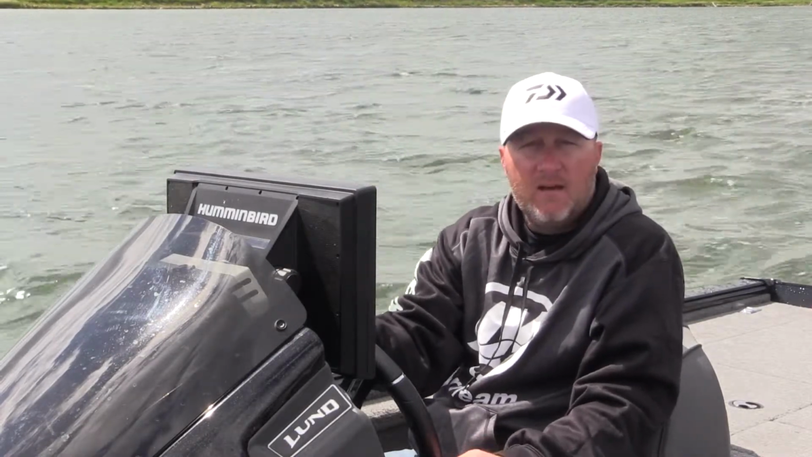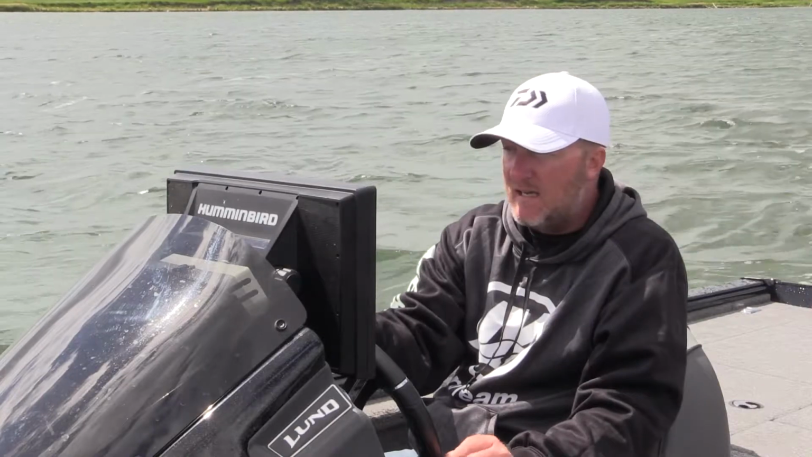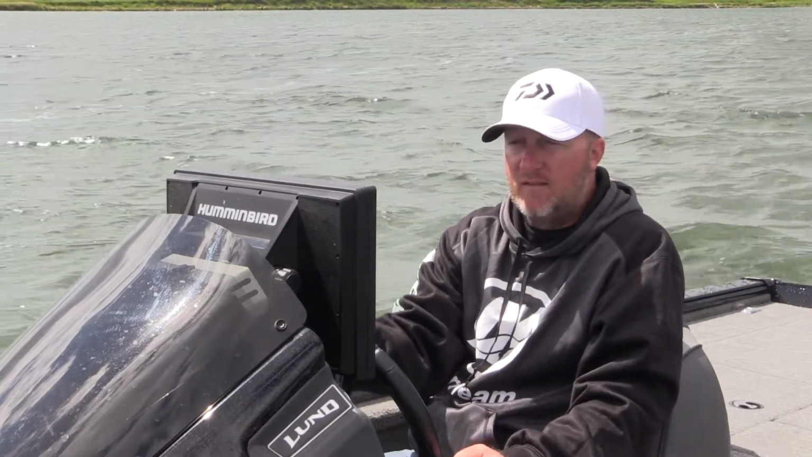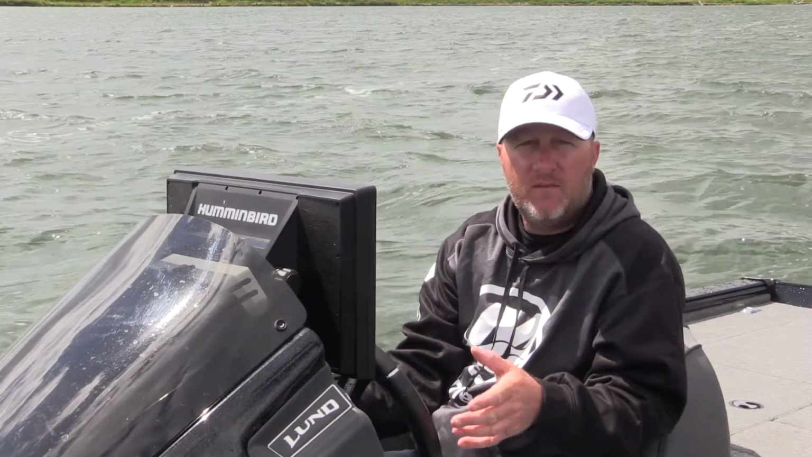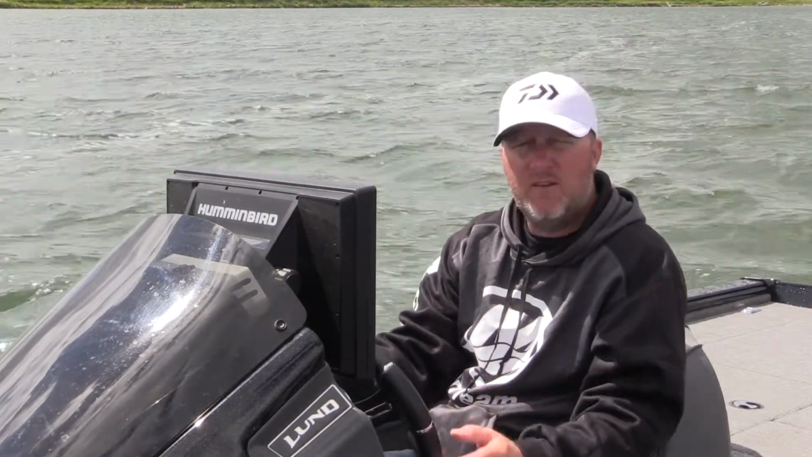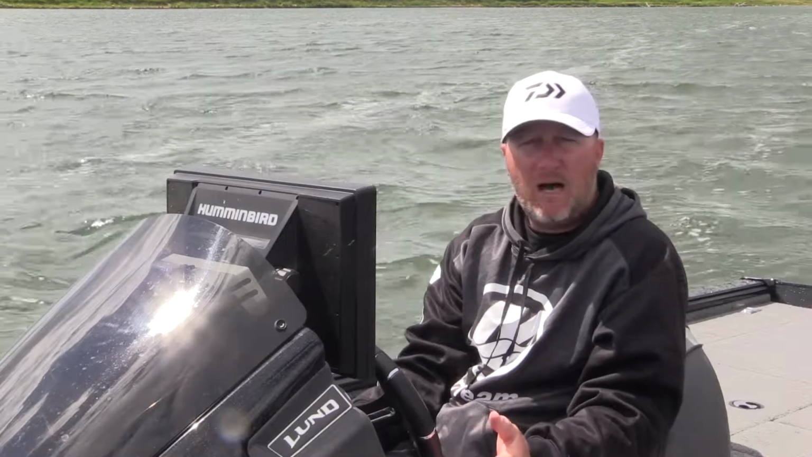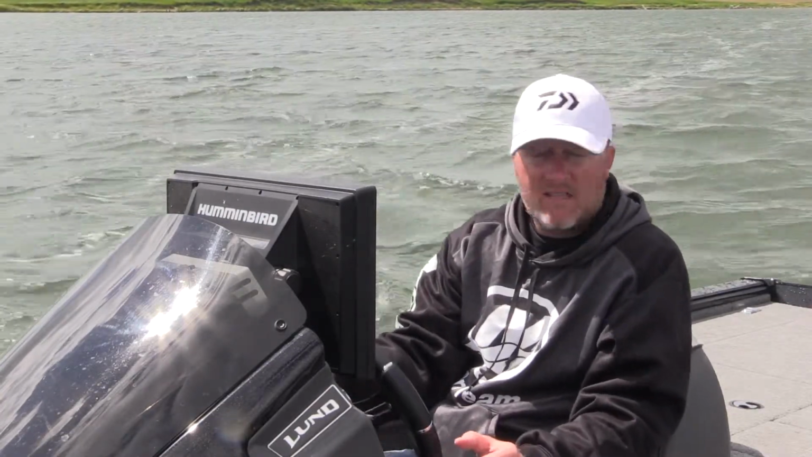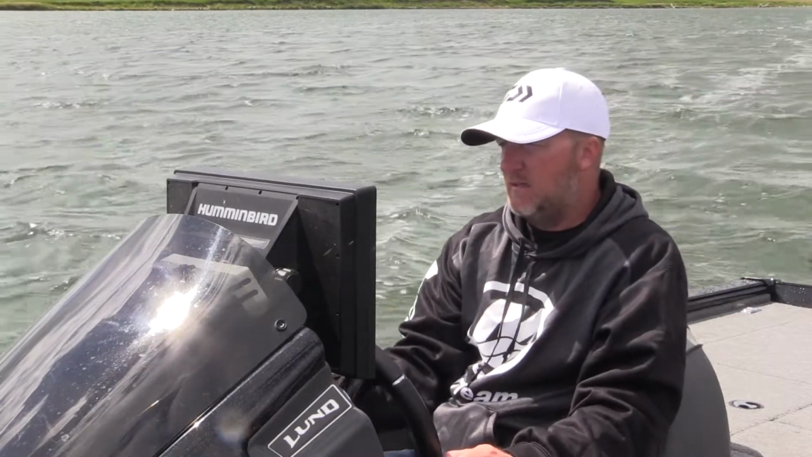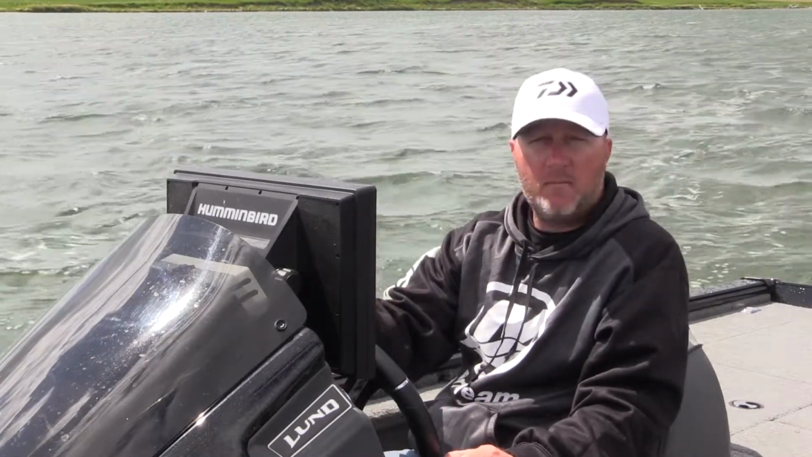Sensitivity with Mega, it seems like I get a better picture if I have the sensitivity a little higher than the contrast, whereas with the 455, a lot of the lakes I fish, in the bottom they have, it was opposite. One quick way to find the settings that are best is to go over some hard bottom area.